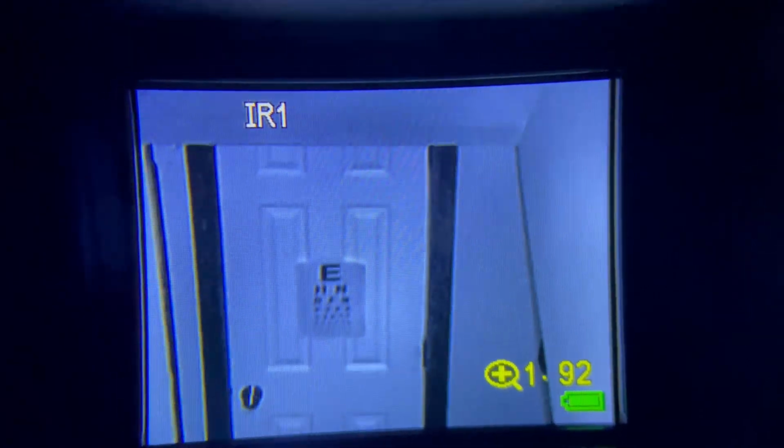Here I test the device's digital zoom. It gets up to 2x magnification, and as you can see it's not great, but it does help read signs at a further distance.